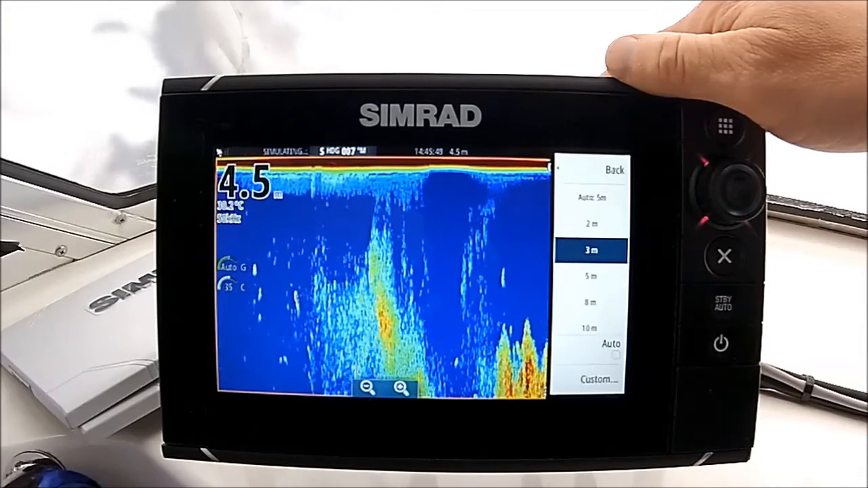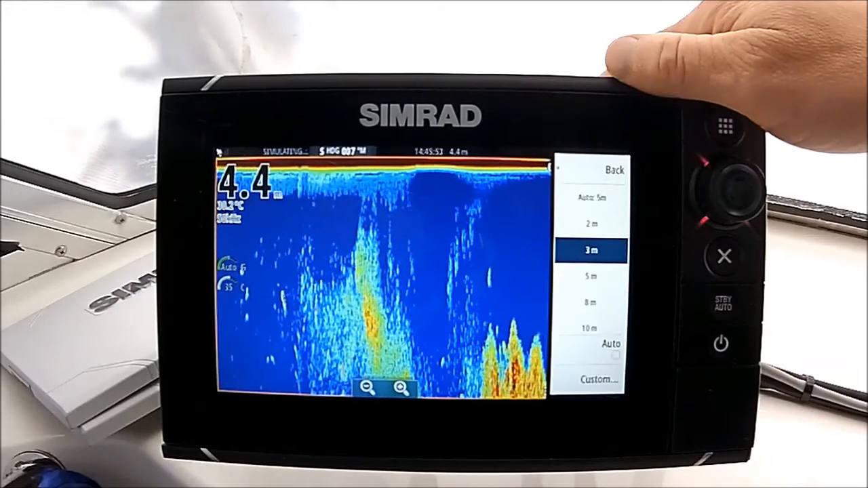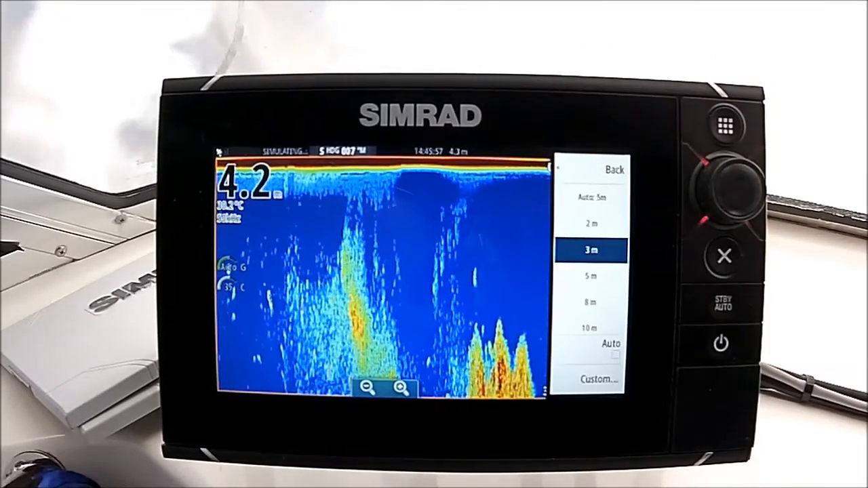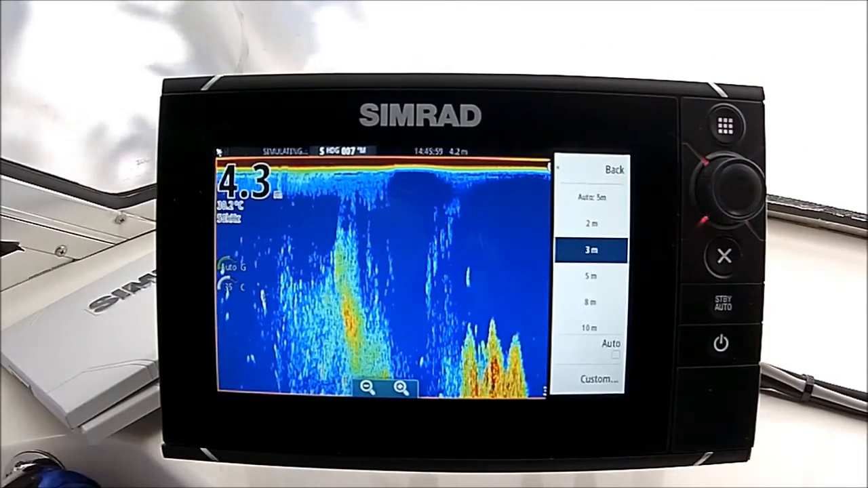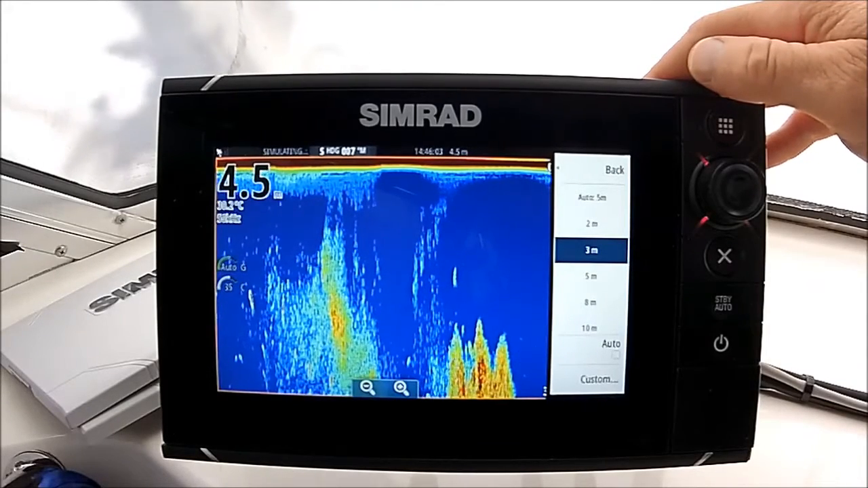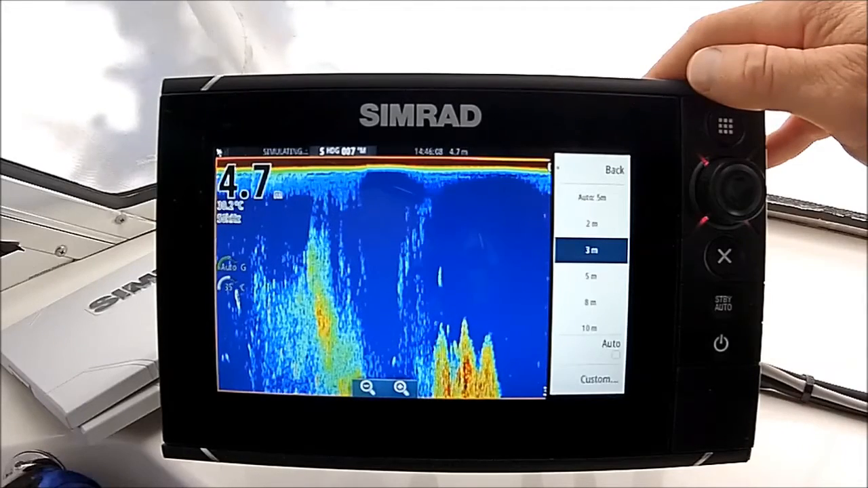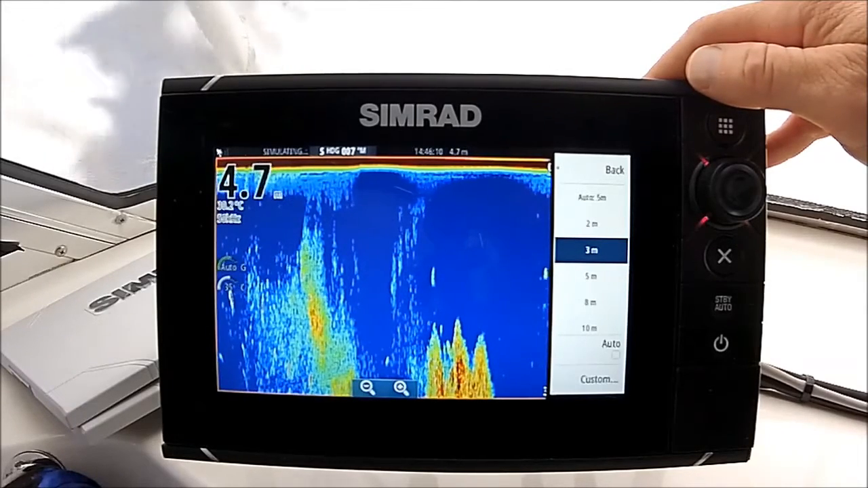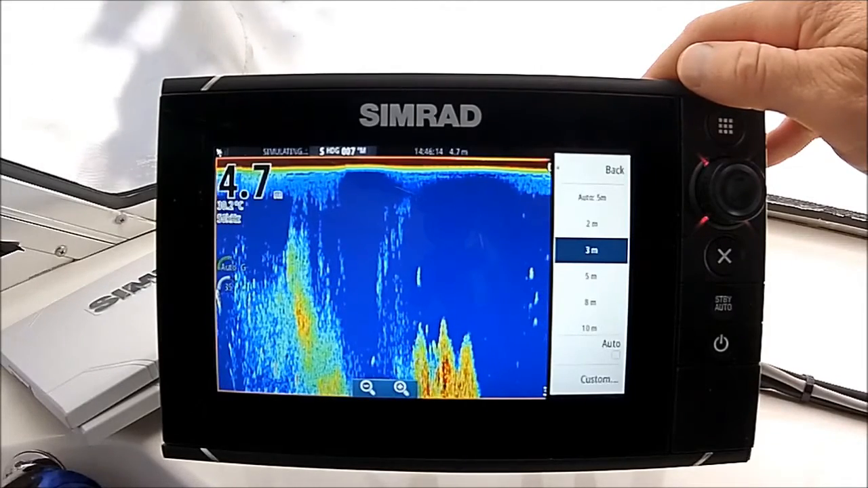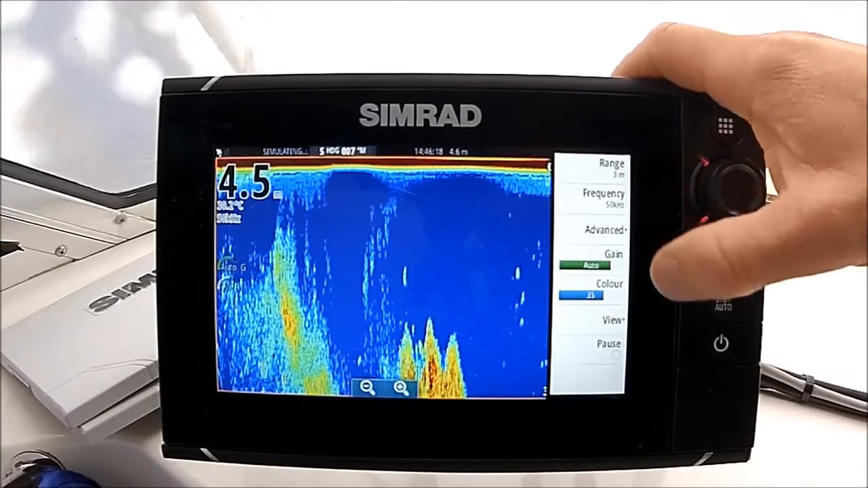So if you want your bigger arches, guys, low frequency, and bring your range setting up to, you know, 100 meters, or if you're in fathoms, 60, 70 fathoms, something like that will give you some decent reads. So range is a big one. The units do start to overthink things if you leave that in auto. It's constantly looking for the bottom, and again you're going to miss a lot of that detail in the upper water column.